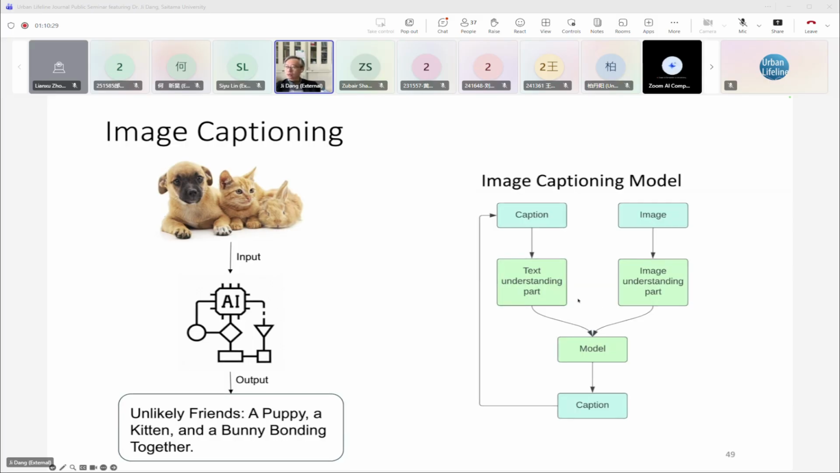Next we will use a large language model to generate a more detailed description.